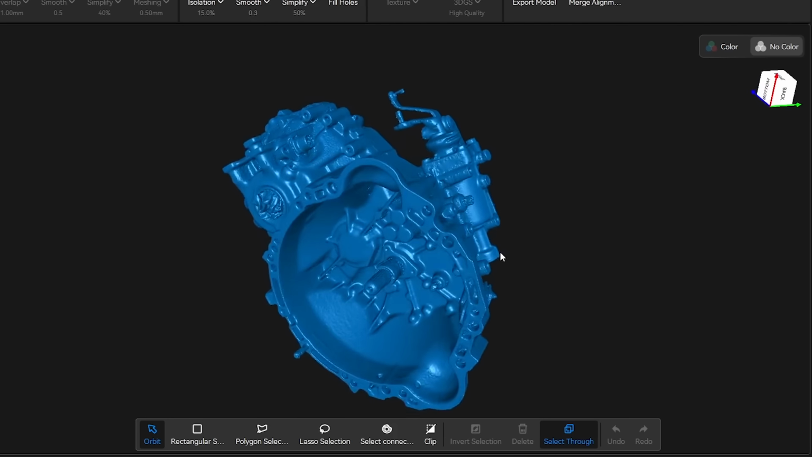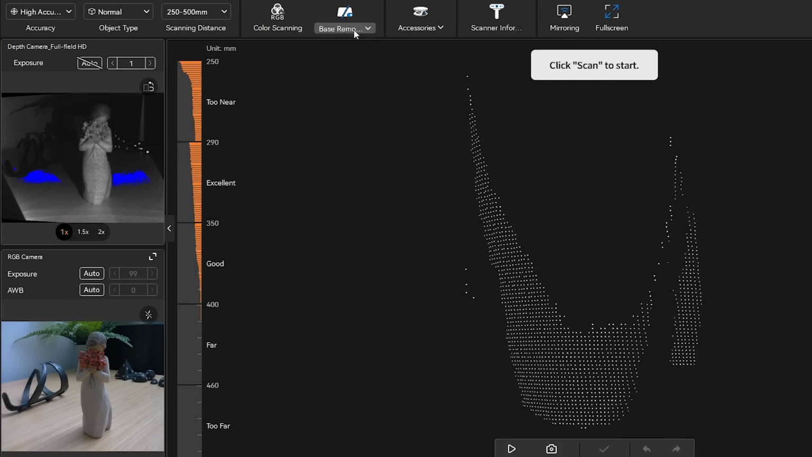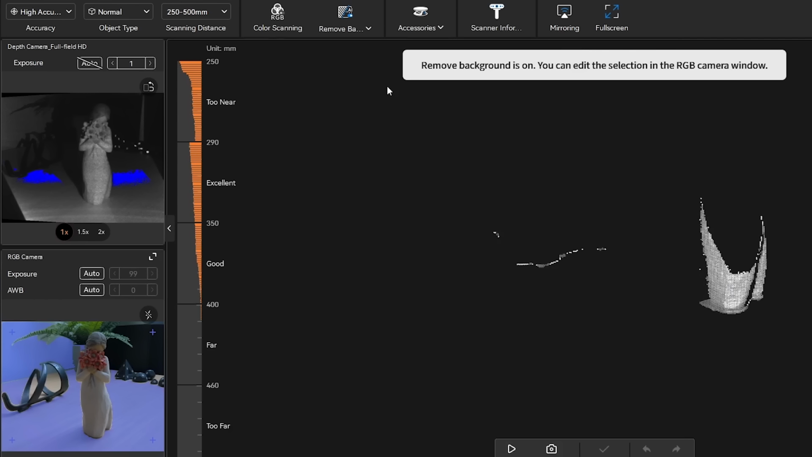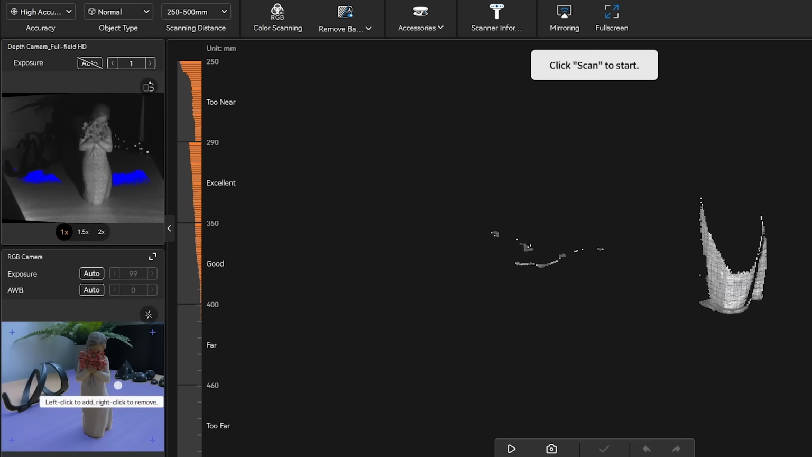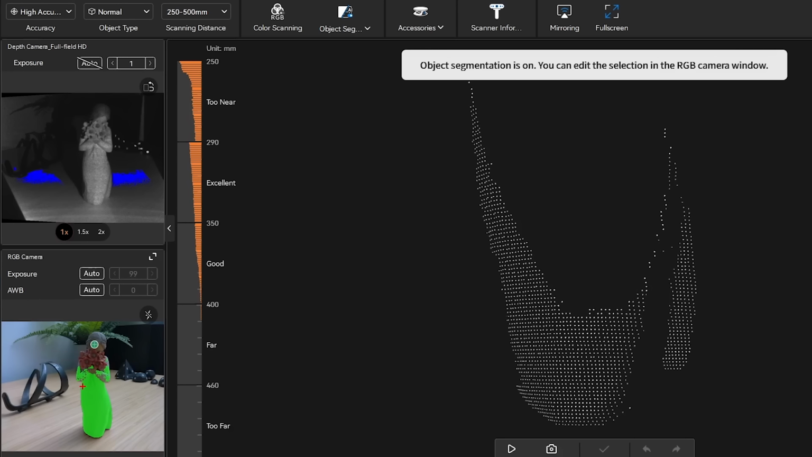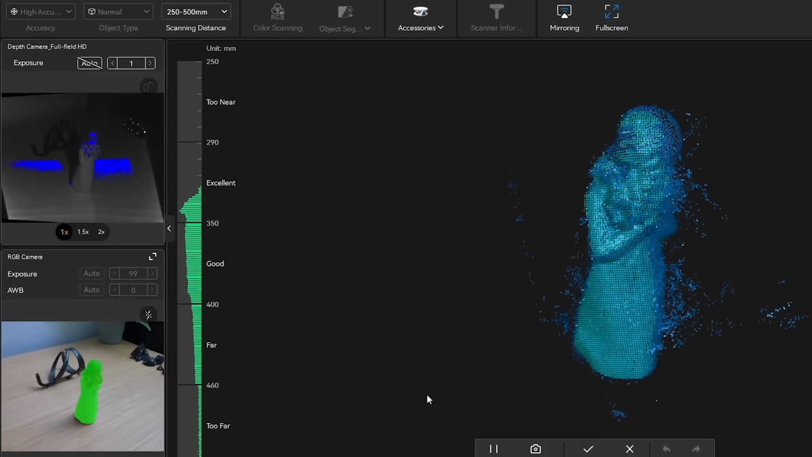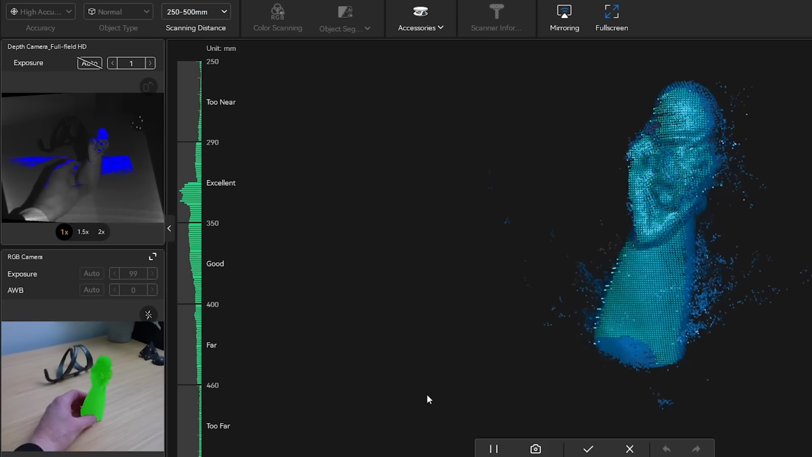Now, there was one setting in the RevoScan software I was actually surprised with. So when you're in a new feature scan, you can select to automatically remove the base or remove the background. I've seen some of these settings before, but the AI object segmentation was something new. It's actually amazing. You can select the object you want to scan, and it will ignore and filter out all the things around the item.